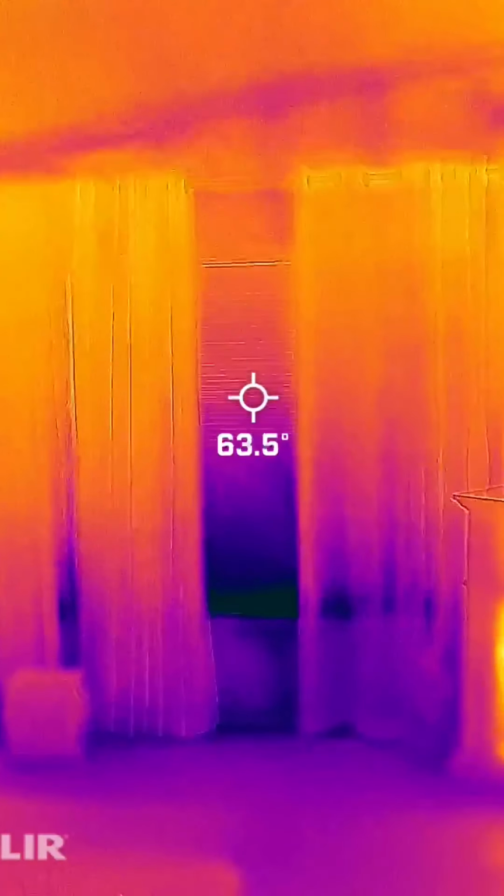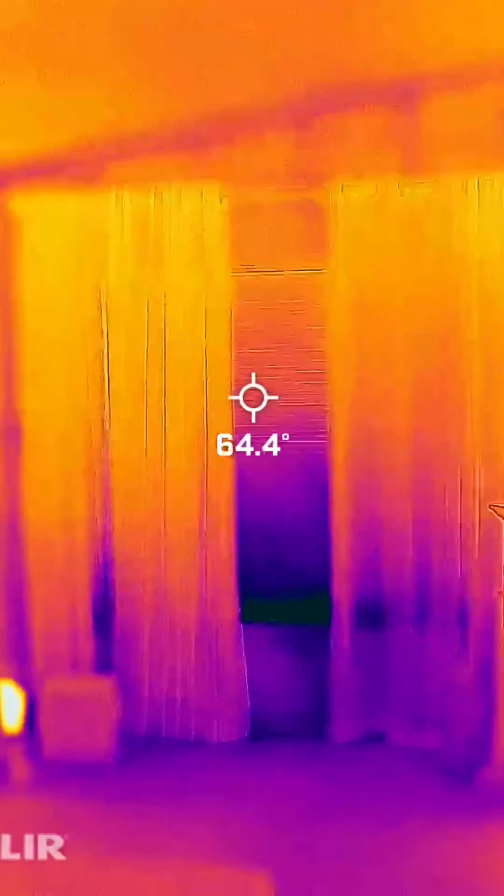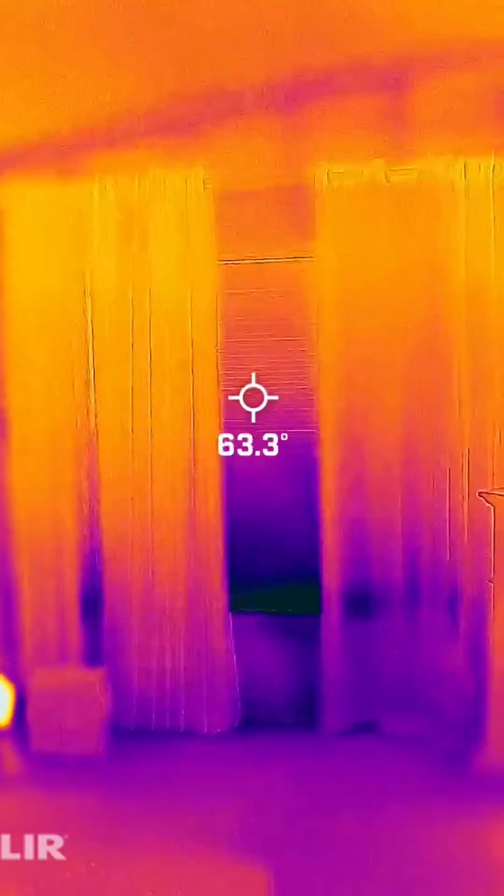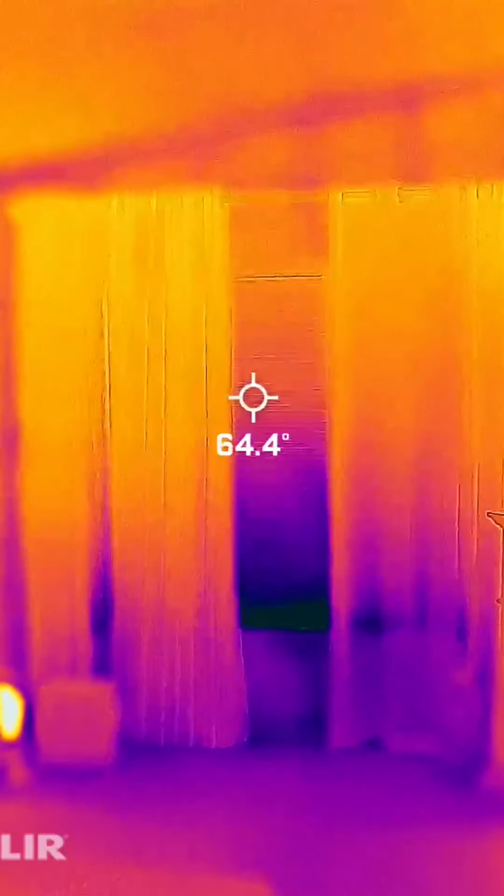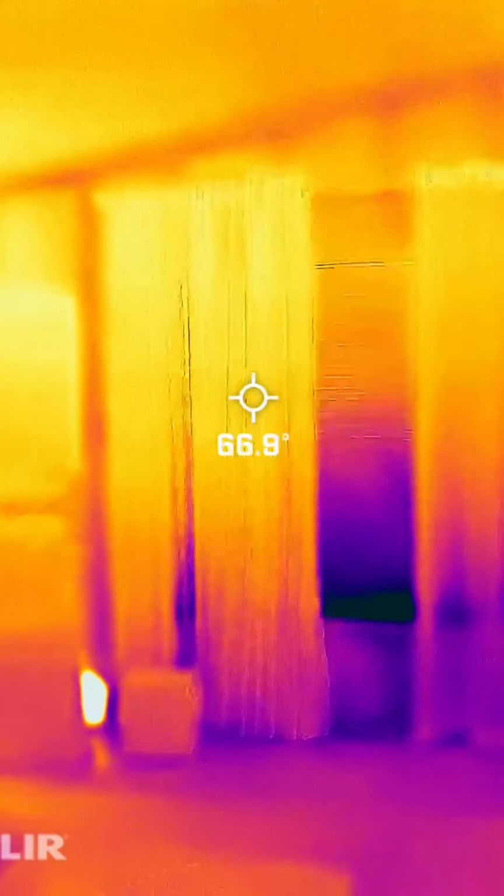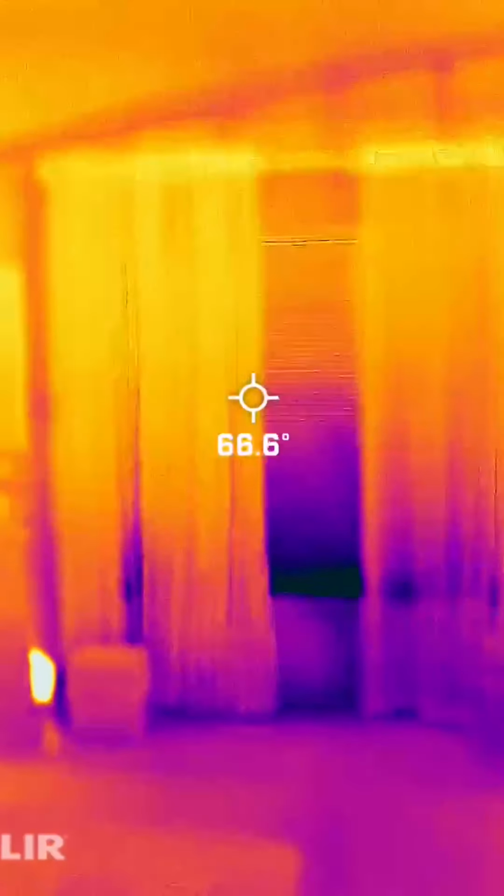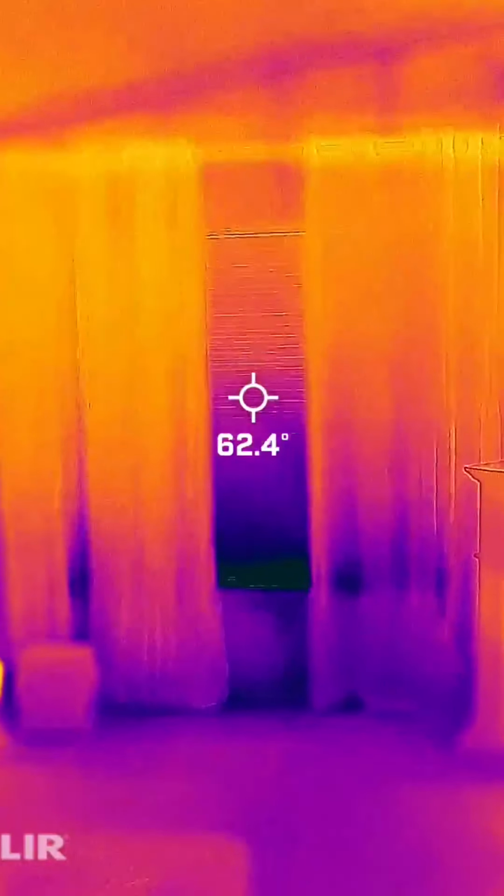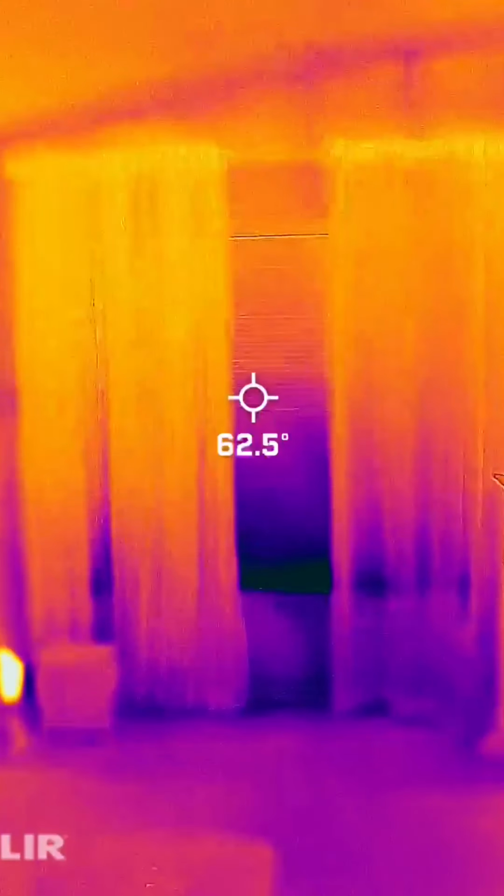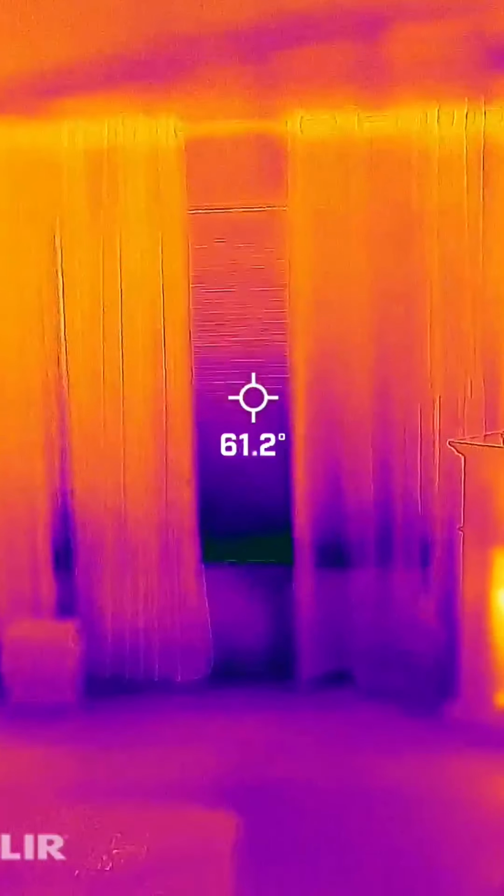So I'm using an infrared FLIR type camera. The dark areas are cold, and the light yellow is warmer. So you can see, for example, that my curtains are 66 degrees. And these are shears, by the way, so you can see that actually the shears do help somewhat. This is the Venetian blinds, 62. And if I go down to the bottom,